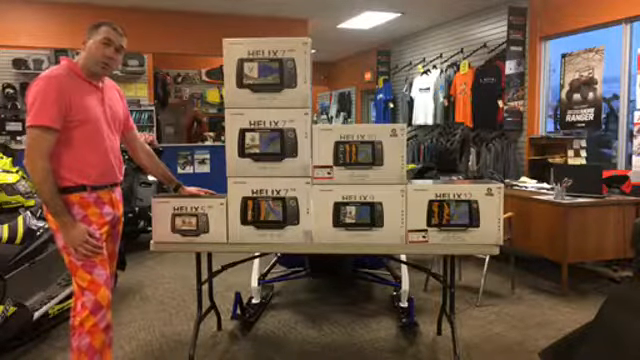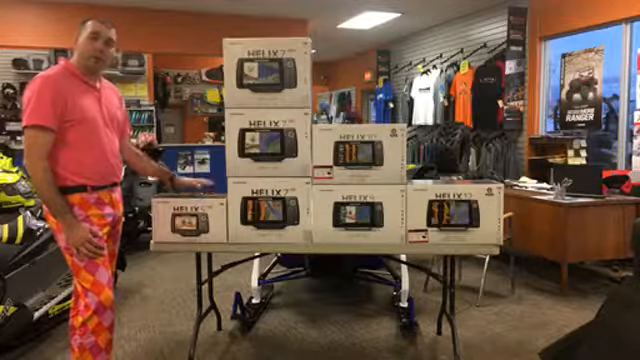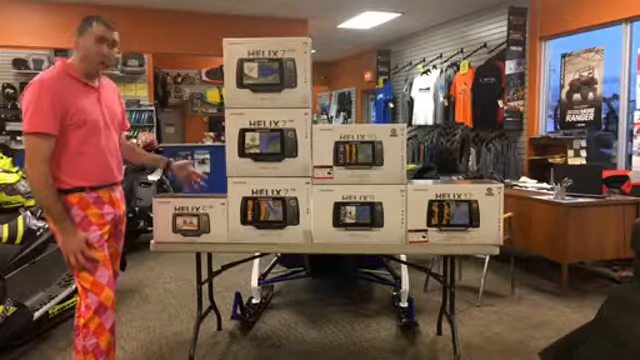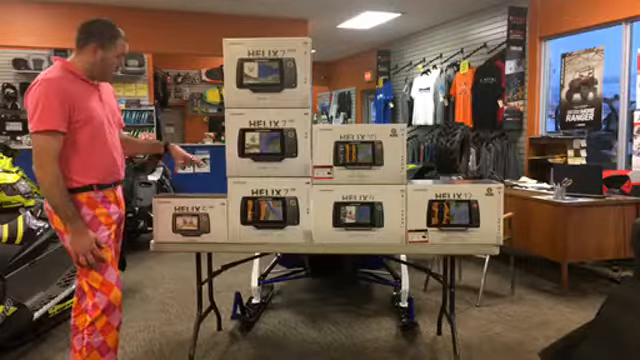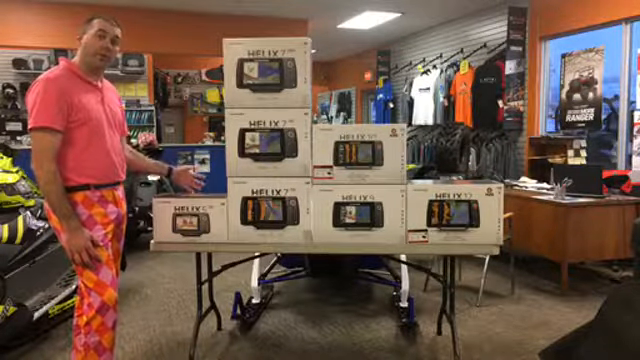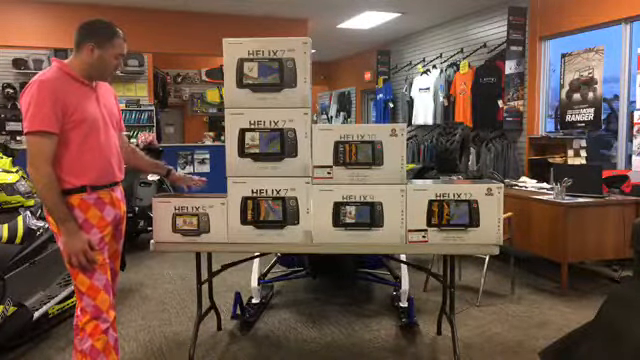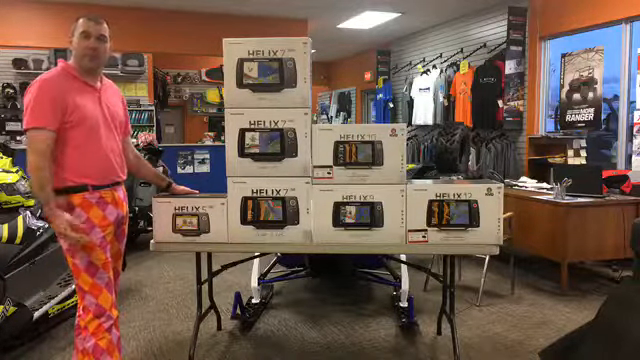So the Helix 5 is where it starts, and it's a 5-inch screen. Now this is a sonar unit only, so it does not have GPS, it's just sonar. Works great for entry level, works great for the bow of the boat, where you may not need GPS, you just want a fish finder. You can also get this in a GPS sonar model. You can get it in a GPS sonar with down imaging, and you can also get it with side imaging. Very nice entry-level unit. The GPS units on these do allow you to take a card if you want to put a chip in for some of the lakes that you might fish.